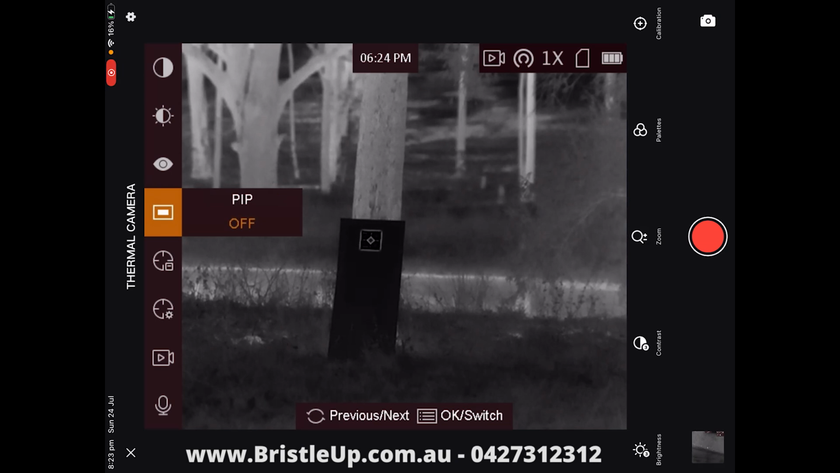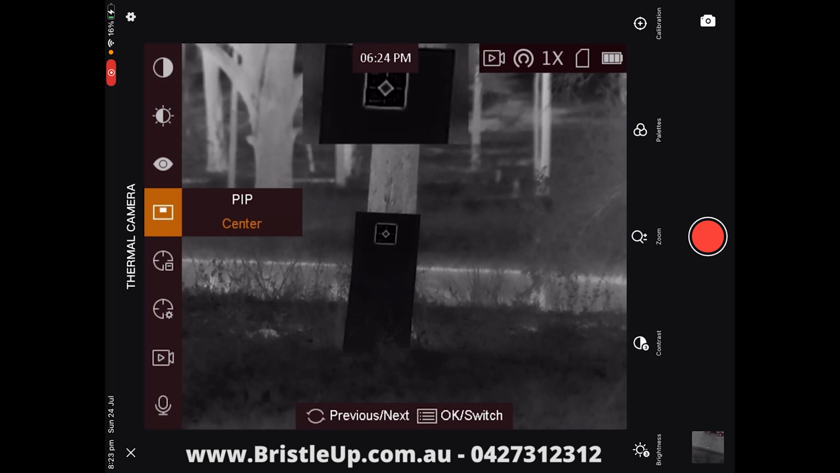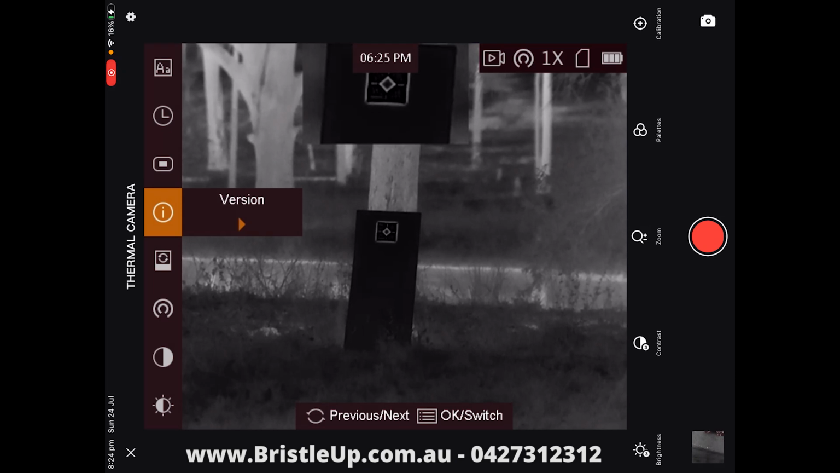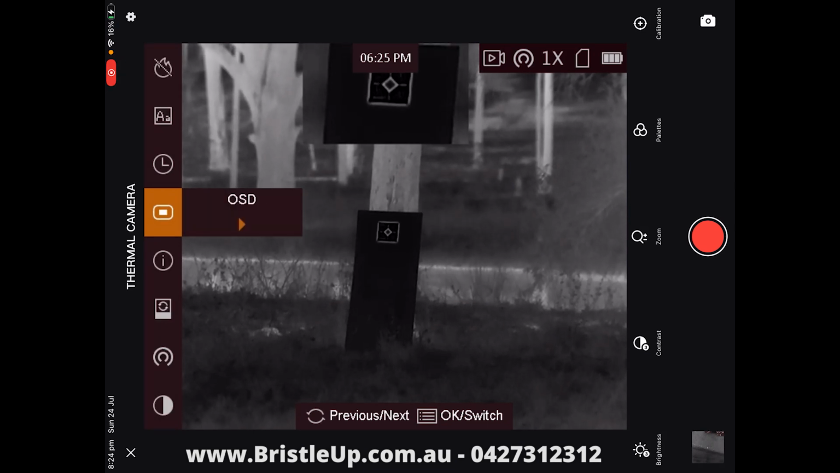We have our picture-in-picture. We can turn that on and that'll give us a picture-in-picture up the top there, which allows you to see a wide field of view and a zoomed-in image at the same time. Then we go up from that, we have our scene mode, which allows you to change between jungle and recognition. And then we have our brightness adjustments, our contrast, and our network, so we can turn our hotspot on and off. Restore, so we can reset the device to default. Version, if you ever need to check if your device is up to date with the latest firmware, you can do it through there. We go back, and that's basically everything that we need to look at right now.